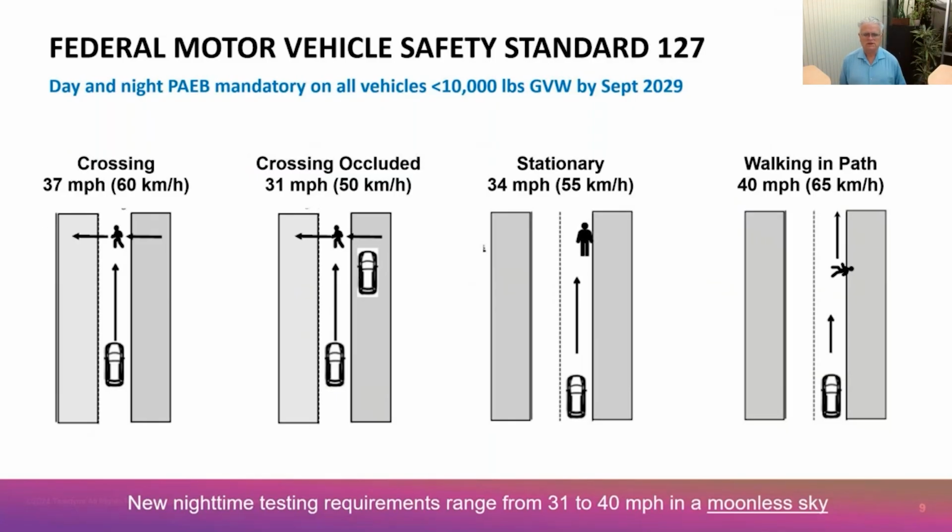You have a test case where the pedestrian is crossing the road from left to right, coming from behind a vehicle that's obscuring the pedestrian until the vehicle is closer. You have a situation where a pedestrian is standing in a road, and you have a situation where the pedestrian is walking in the direction of vehicle travel.